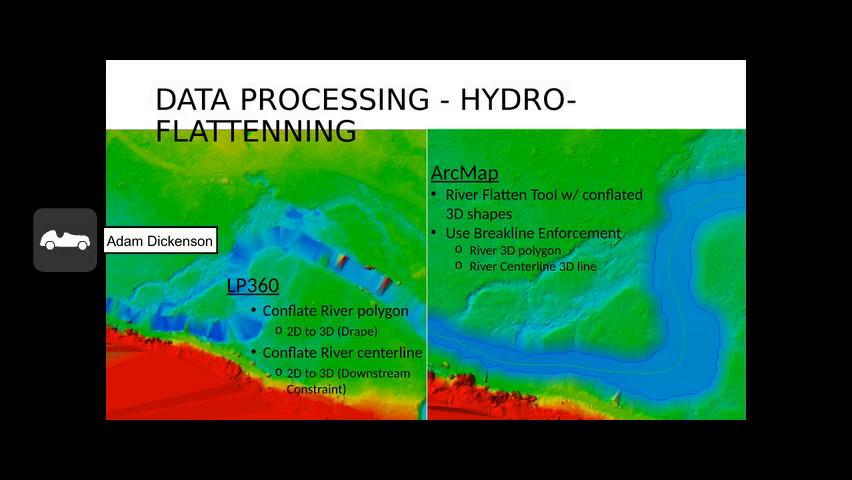So one of my favorite and more challenging but very important tasks in this project was hydroflattening. I think this is something I'm interested in and would use, and it challenged me a little bit in the labs, so I was glad to use it here.